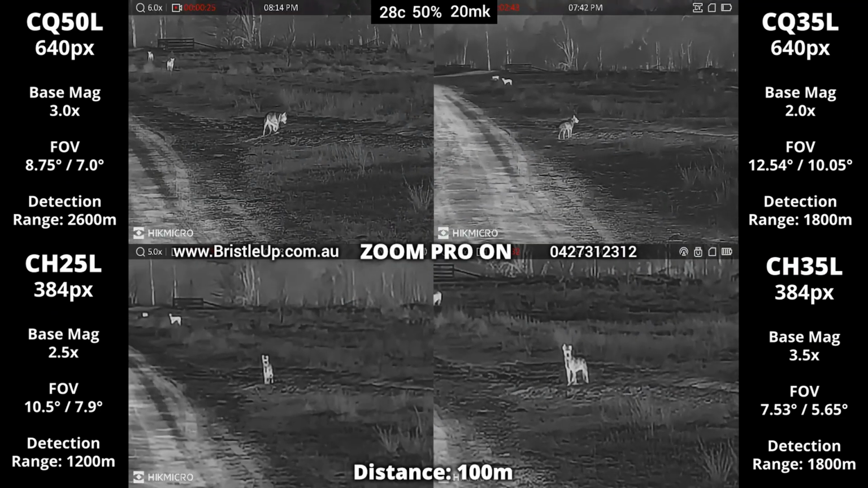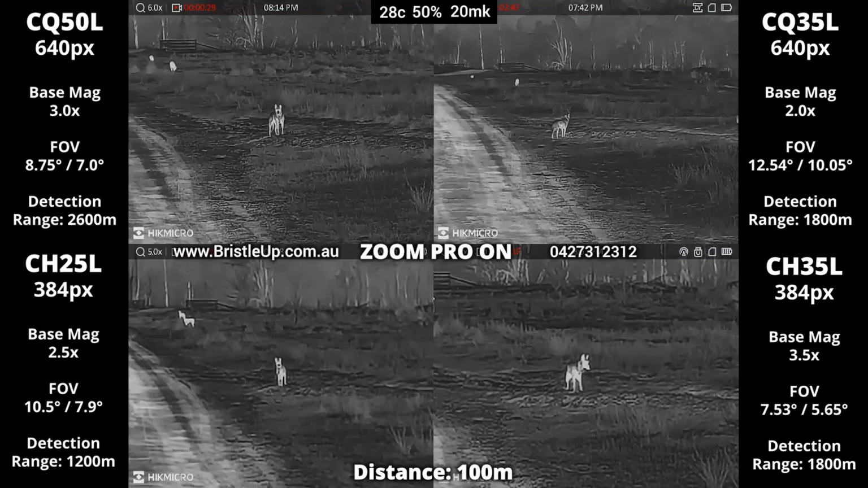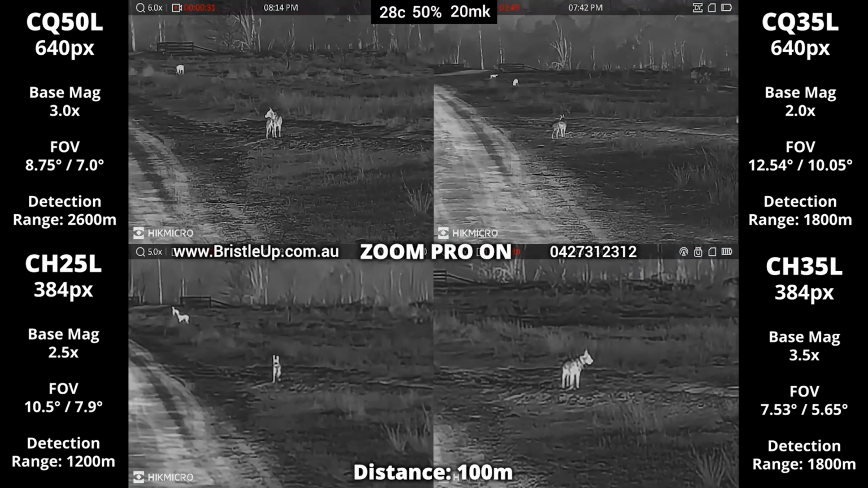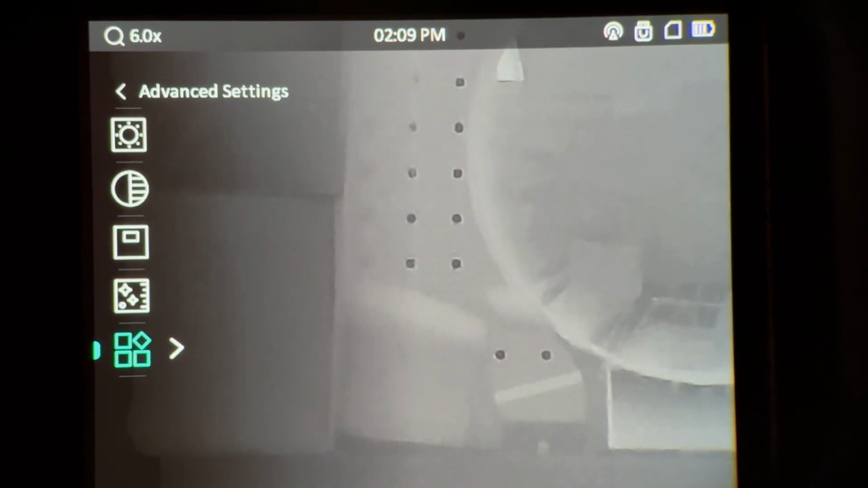But that's not all. We cover the image quality in detail, comparing each model in unfavorable conditions, how to use the unit, navigating the menus, and much more. But we don't stop there.